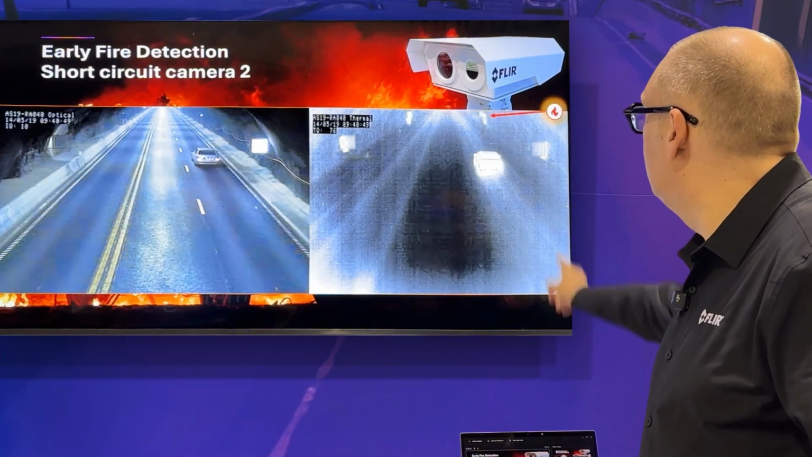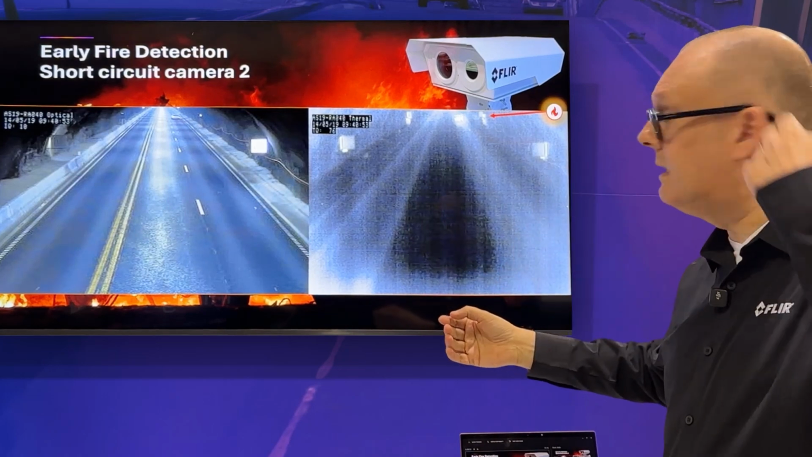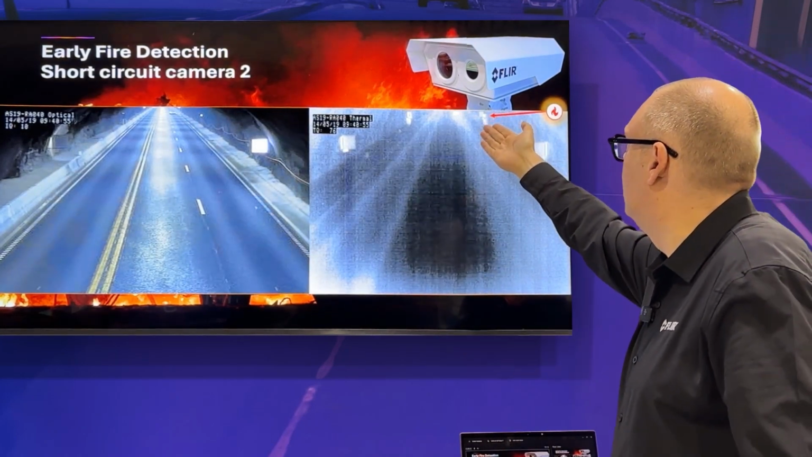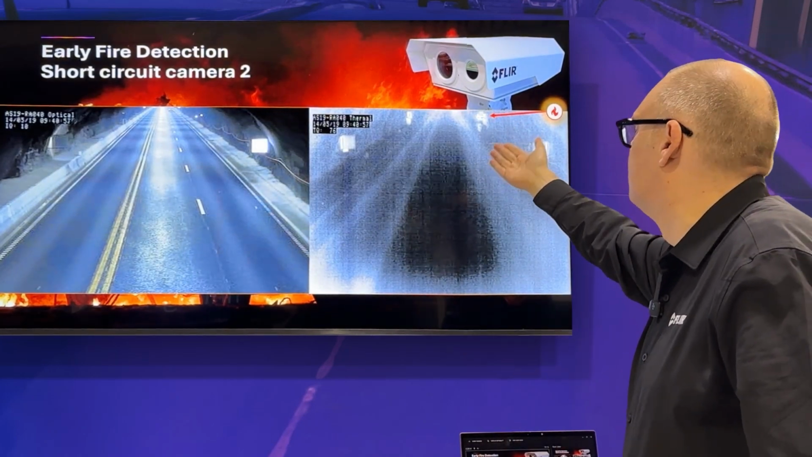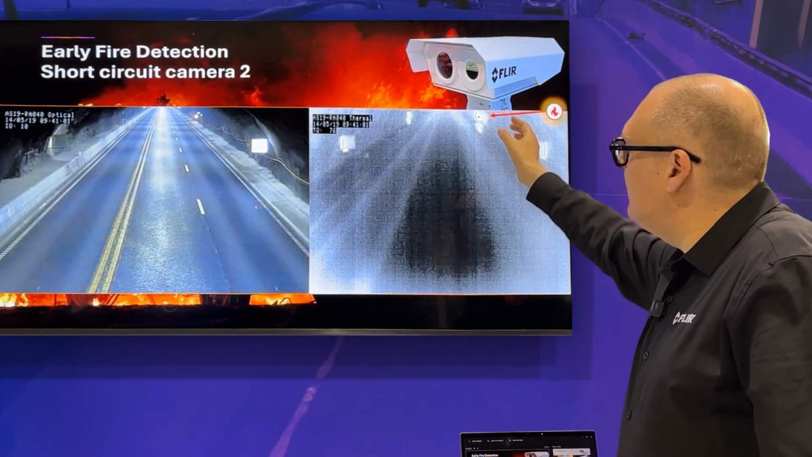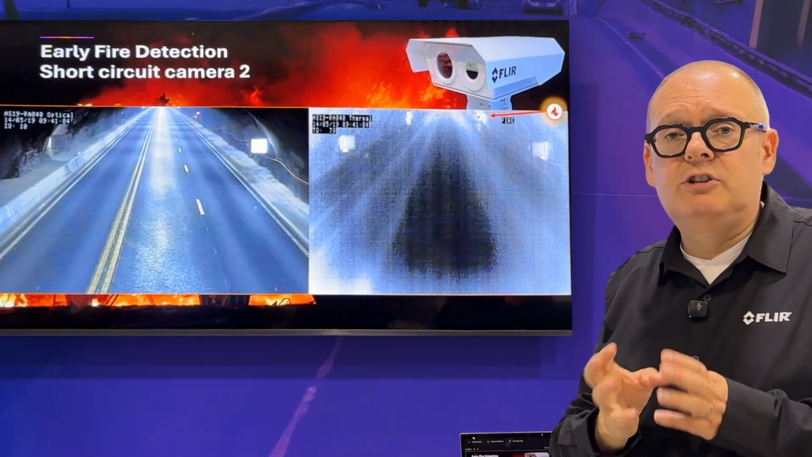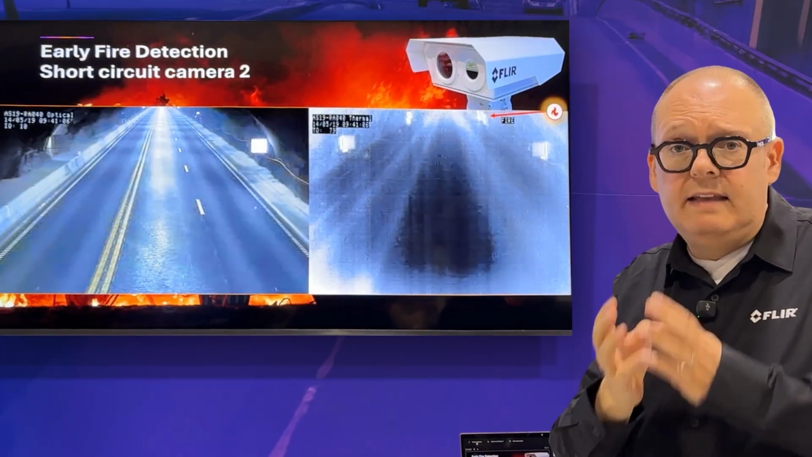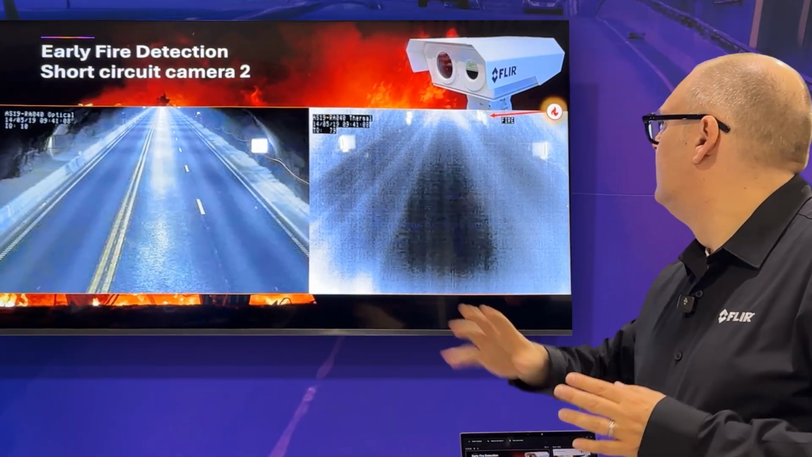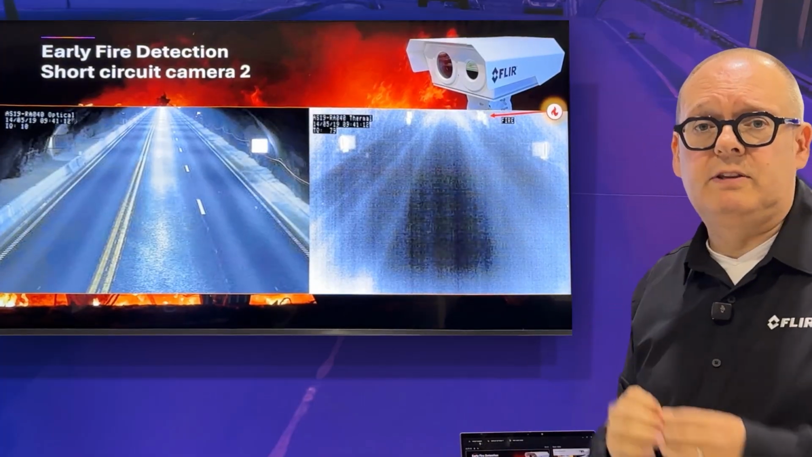What you see here is that the fire will happen here, and it's even detected with the camera beforehand. We are looking at a distance of around 85 meters. At 85 meters, detecting such a small fire, the only technology that I've seen doing that is thermal technology. So it's extremely strong in this environment and for this particular application.